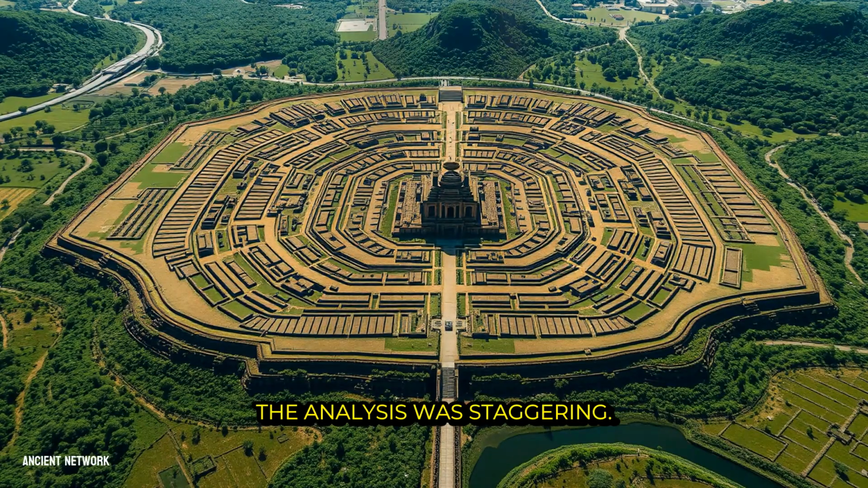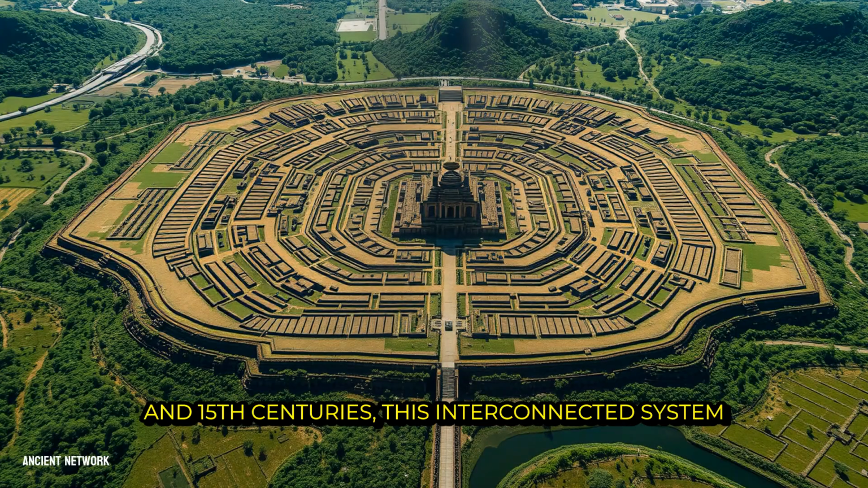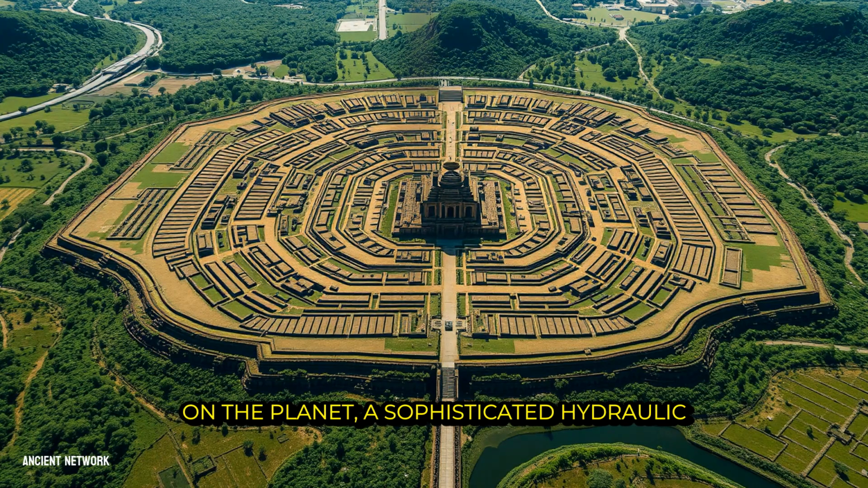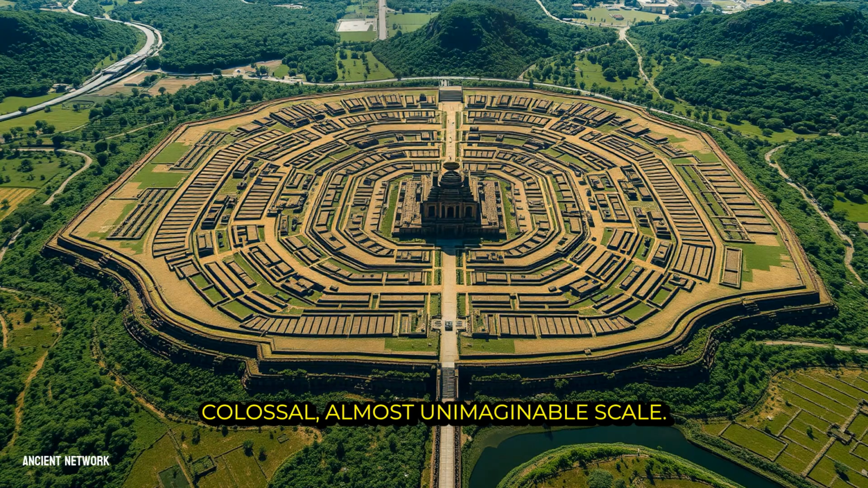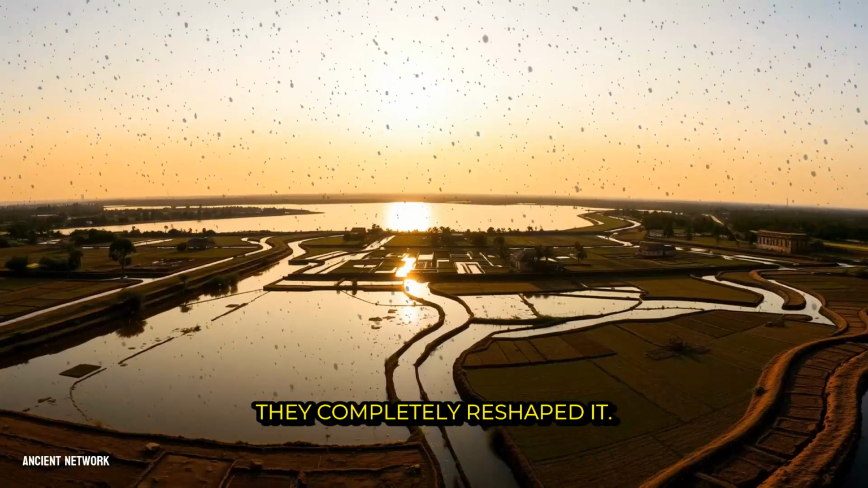The analysis was staggering. At its height between the 9th and 15th centuries, this interconnected system formed the largest pre-industrial settlement complex on the planet, a sophisticated hydraulic society that managed water on a colossal, almost unimaginable scale. The empire's engineers did not just adapt to the landscape, they completely reshaped it.